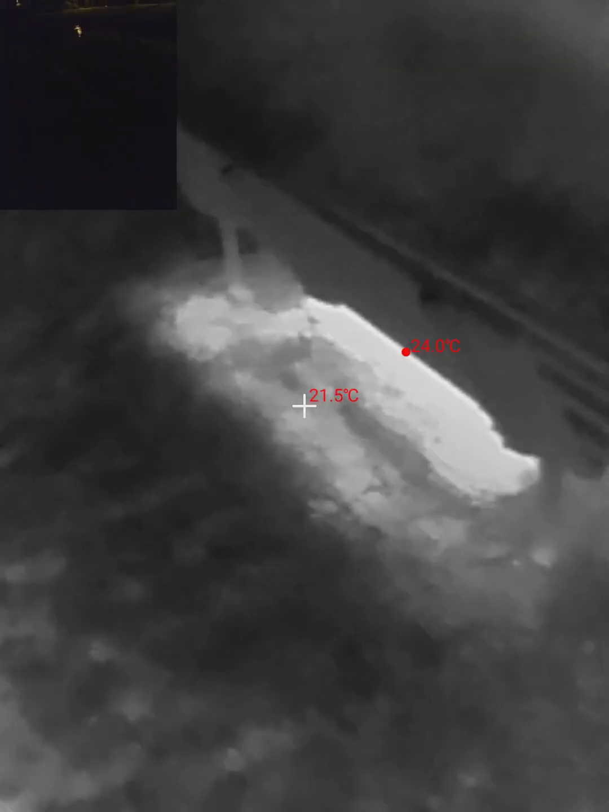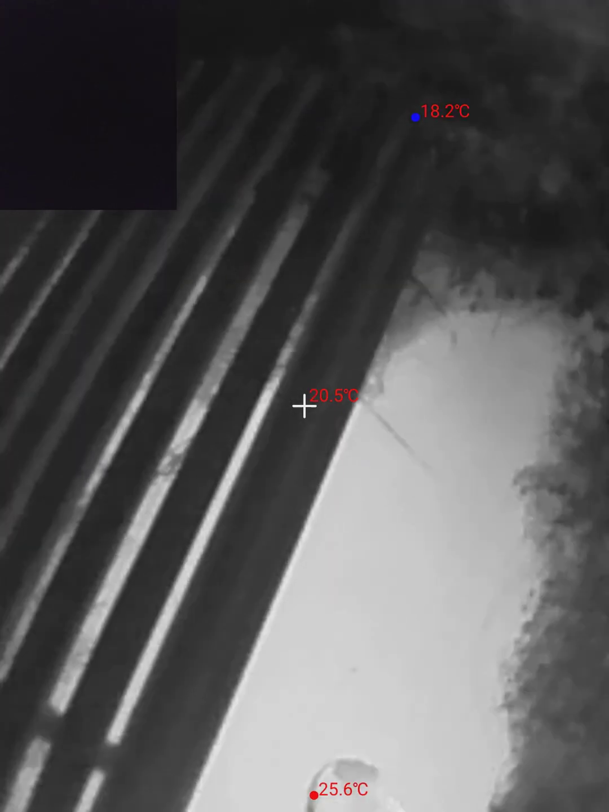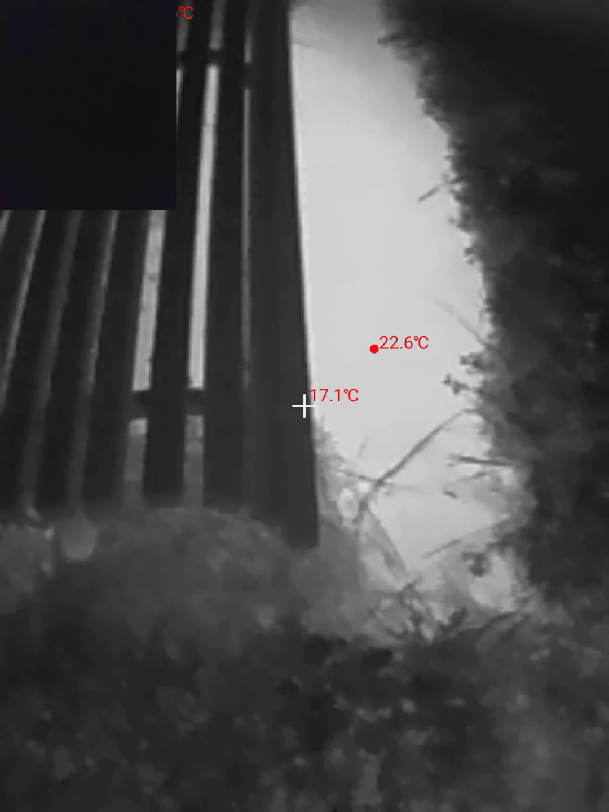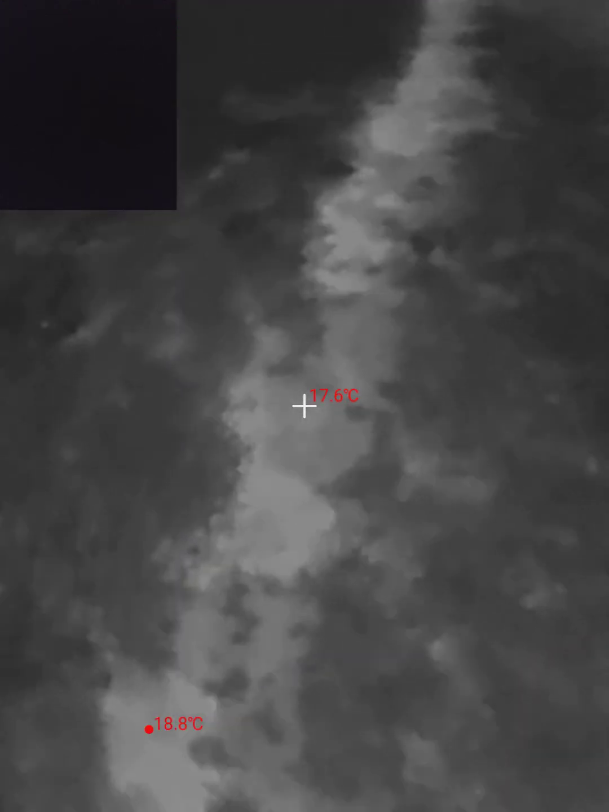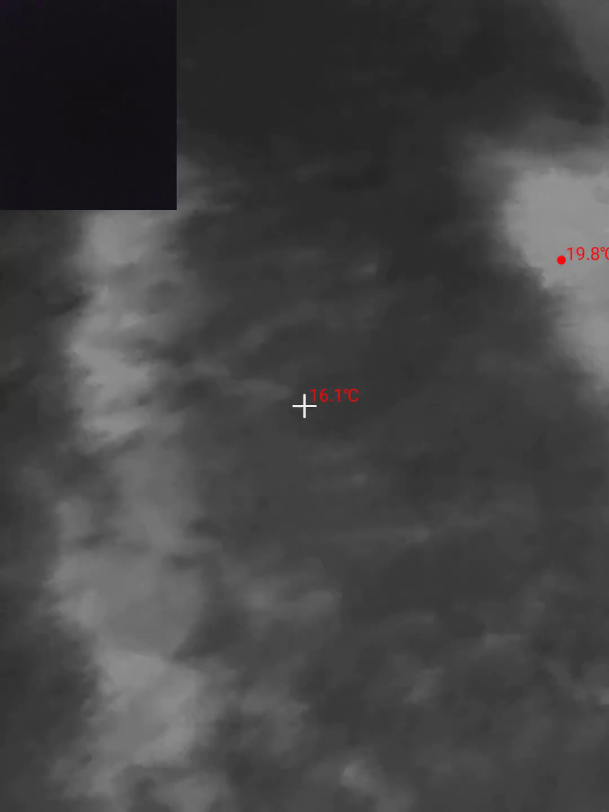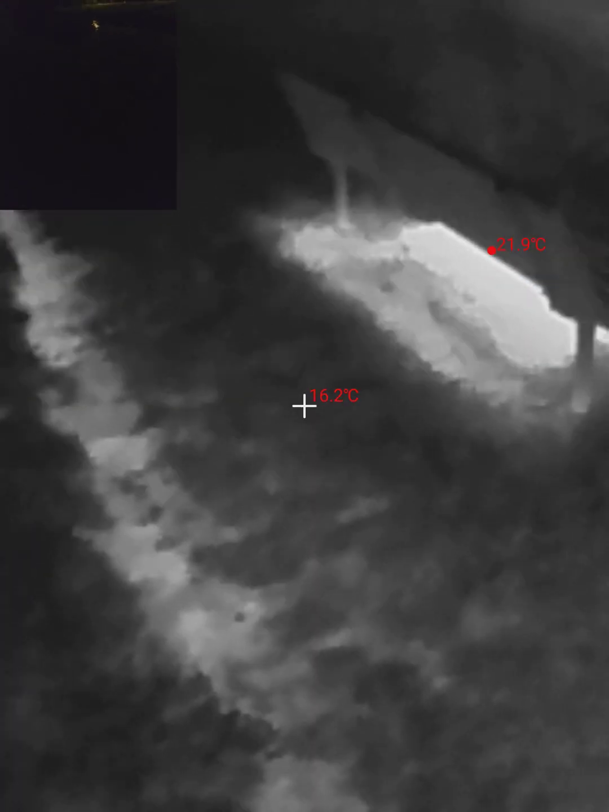is very different. Even compare the dirt here versus, is this dirt or is this concrete? That's concrete. So you can see the concrete has really absorbed a lot of heat during the day, whereas the dirt, yeah, it's absorbed some, but it can only absorb so much. So yeah, let's just get both in shot again.